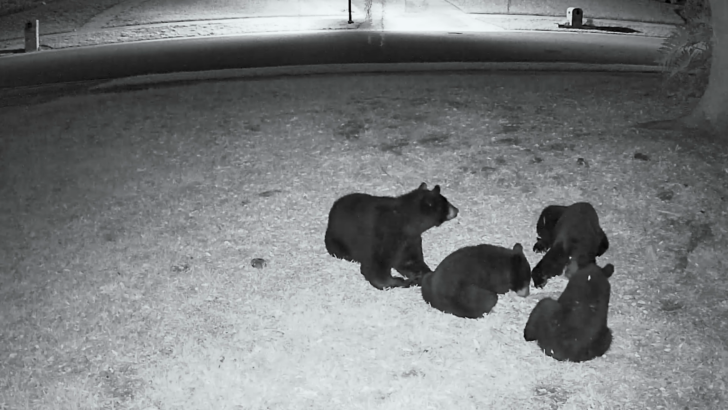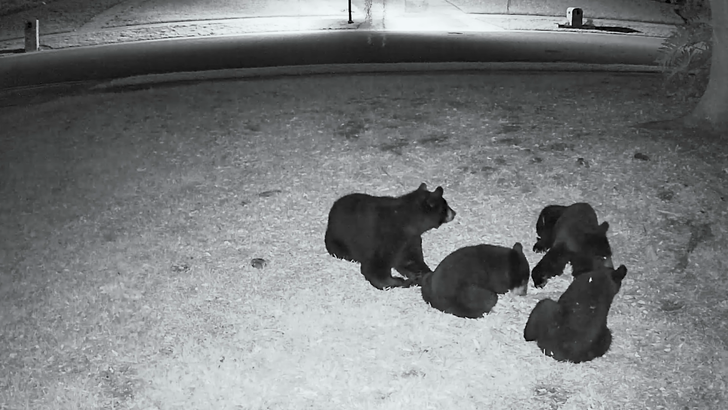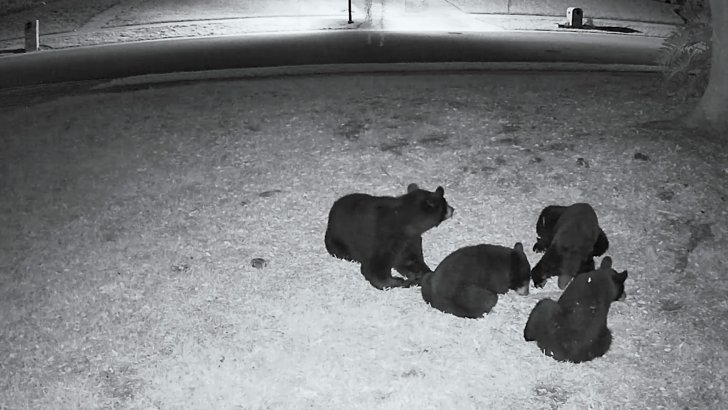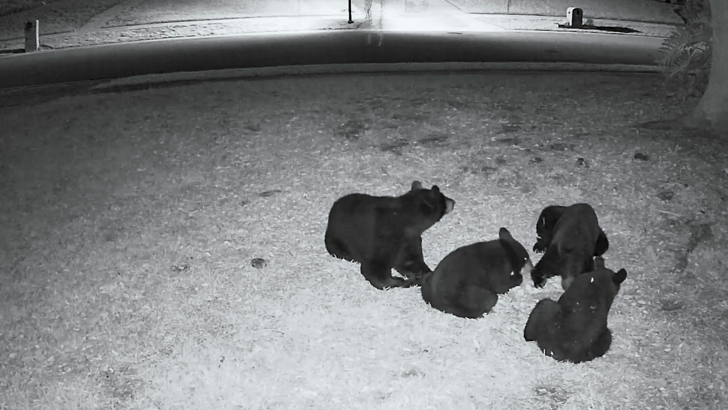Now this is a family of bear in my yard. I took it off my security camera. I mean, really, it's a wildlife camera. People wouldn't dare come in my yard because there's bears in it all the time. Here's a mother, her 3 babies.